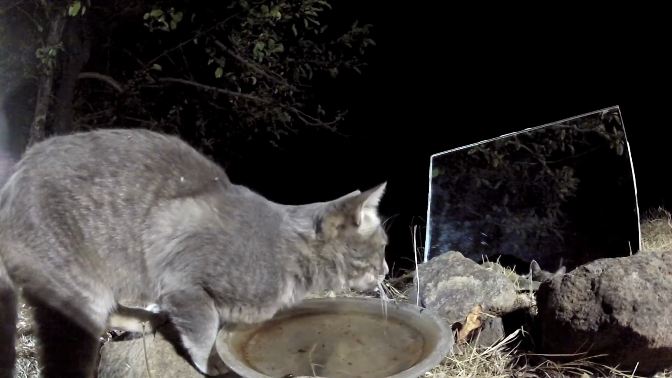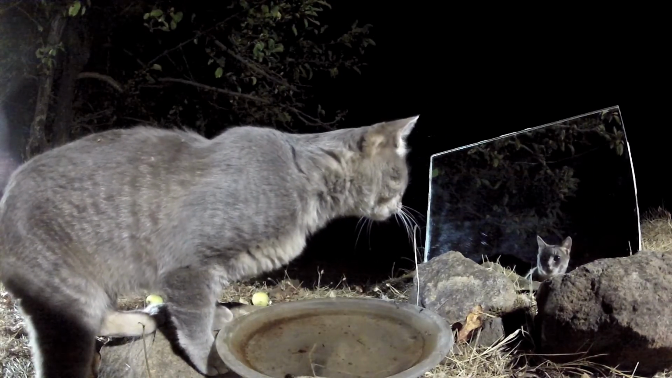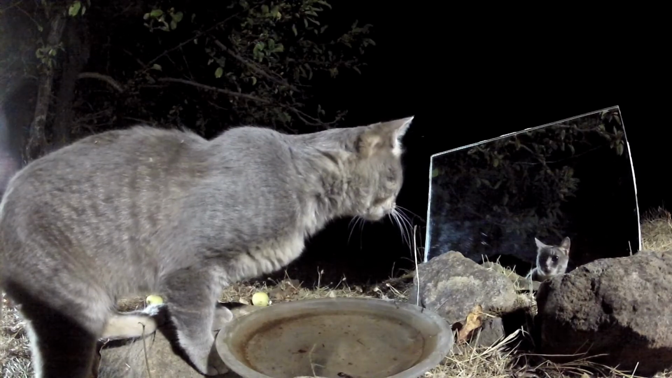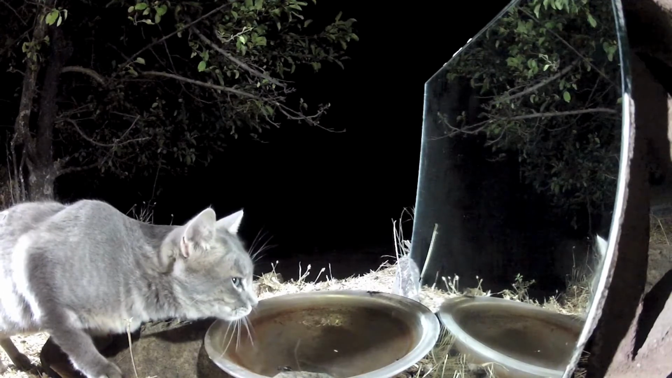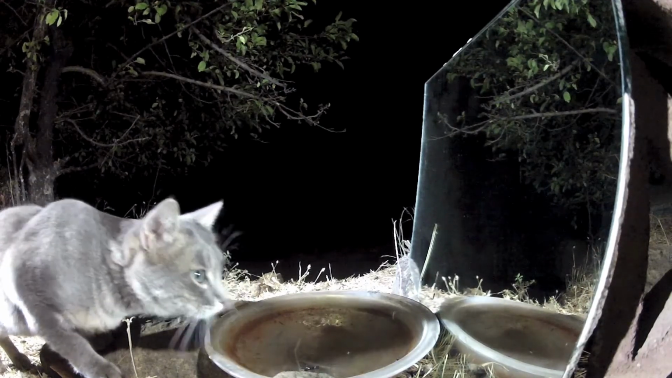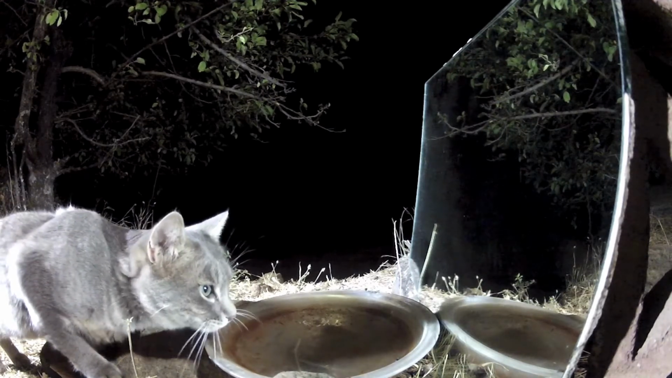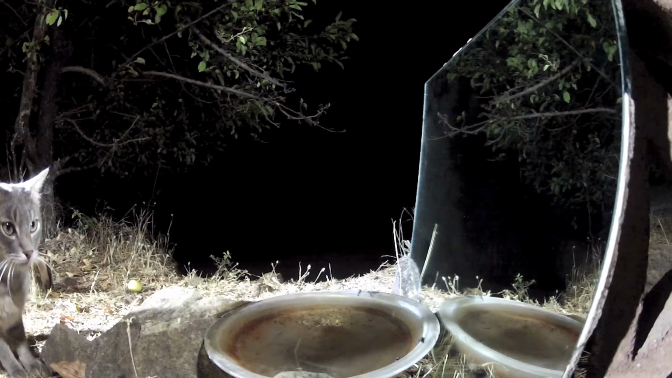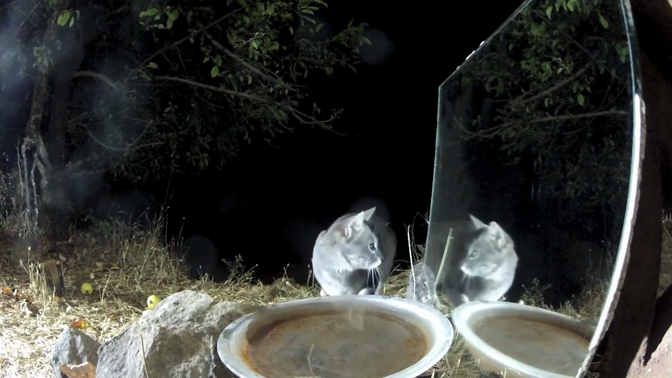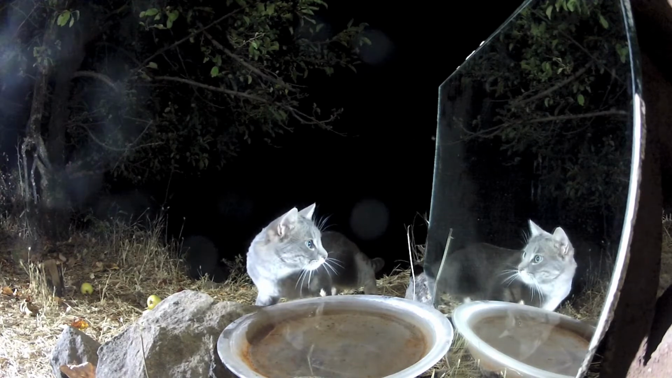Gray Cat, on the other hand, was altogether different. There's no question she saw the cat in the mirror. We had the mirror positioned perfectly, and whenever Gray Cat came to drink, the phantom cat was there. I think you'll agree, she found that cat in the mirror spooky. One night it was so spooky, she skedaddled.